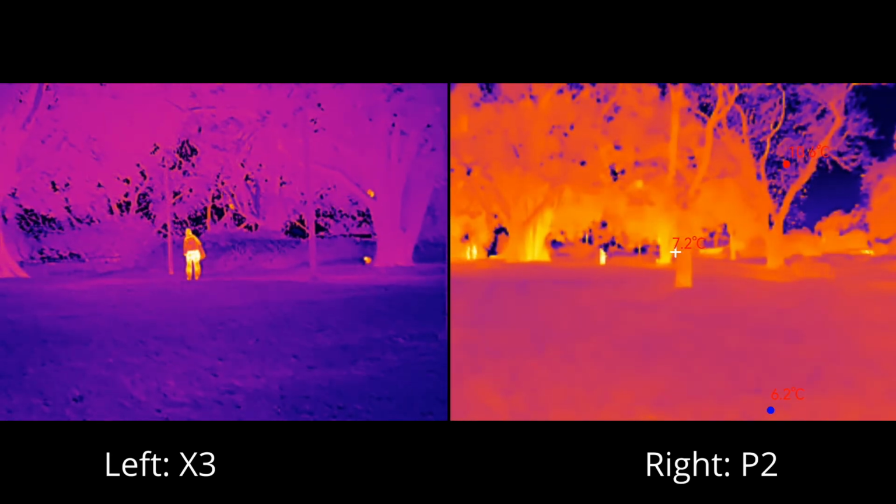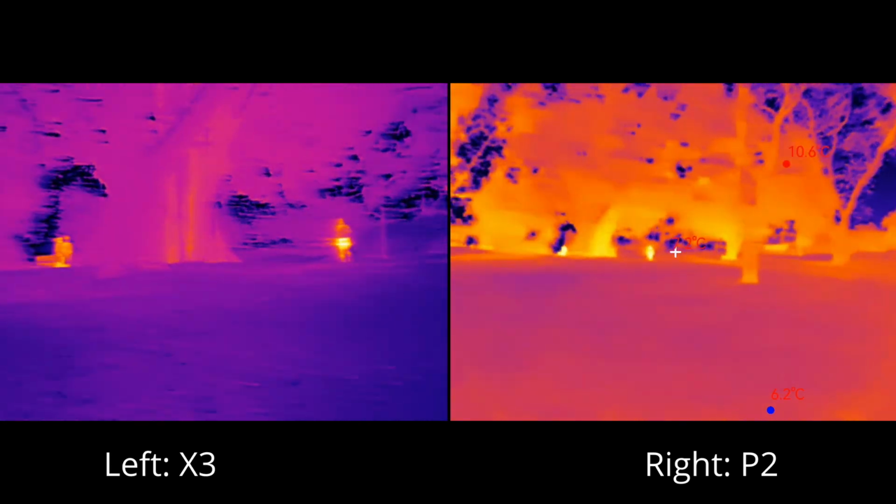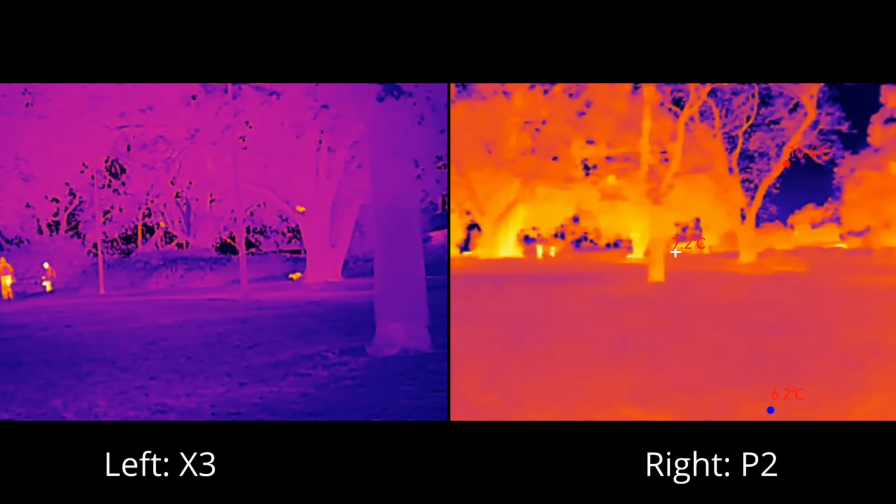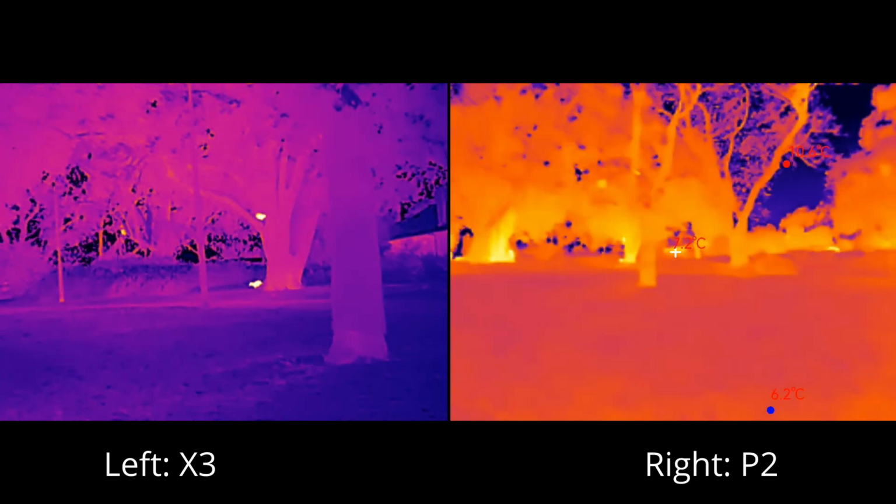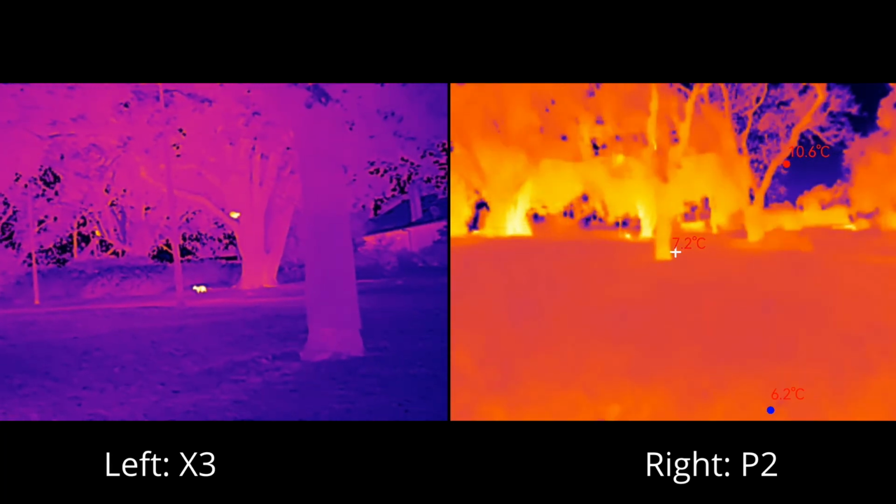But with the X3, you can even see, that's incredible. You can see the detail on the clothing and the trees, everything like that. And you can see a couple of possums there on the tree, where I can only just make them out on the P2.